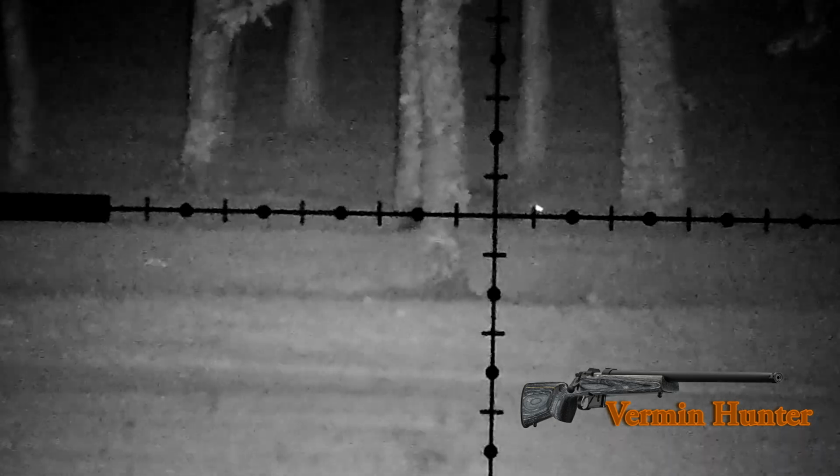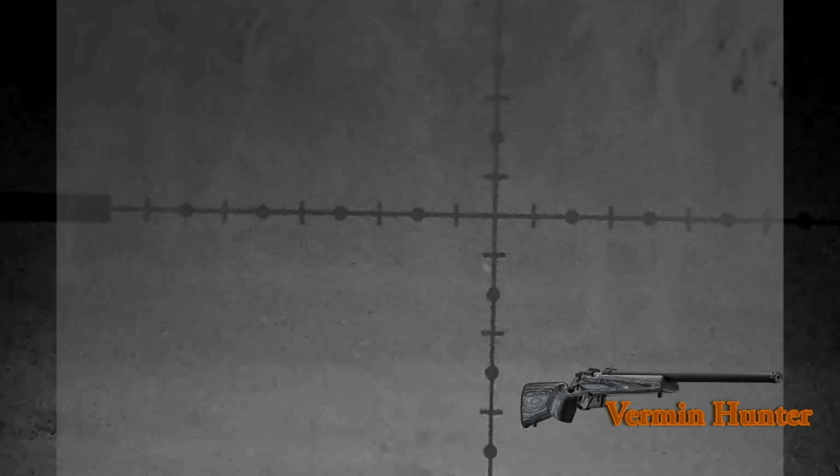What you'll see in this shot, long shot, 150 yards, this large dog, he seemed to be very interested in the call, but obviously it spooked. I think it was the infrared. The IR seemed to reflect back on him and he just wouldn't stop. Doesn't matter how I called him, using the caller or my lip squeak, he wouldn't stand still long enough for me to take a shot on him.